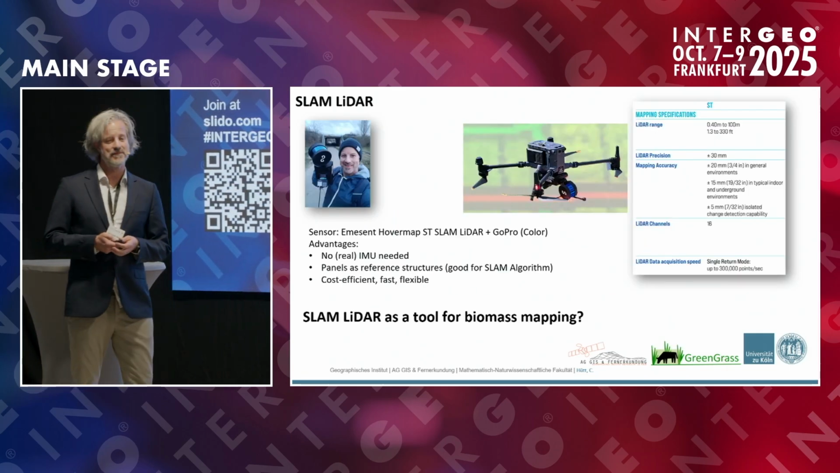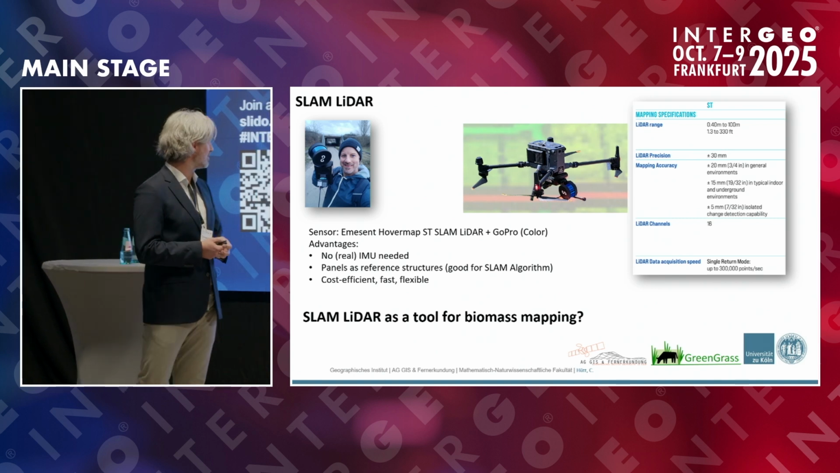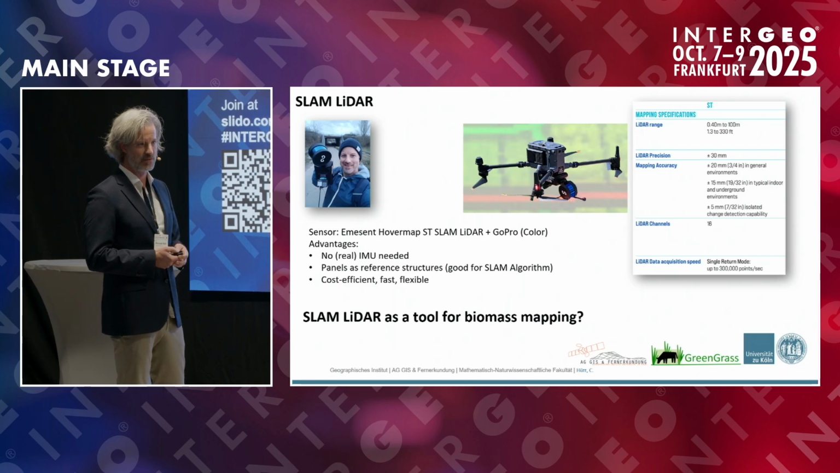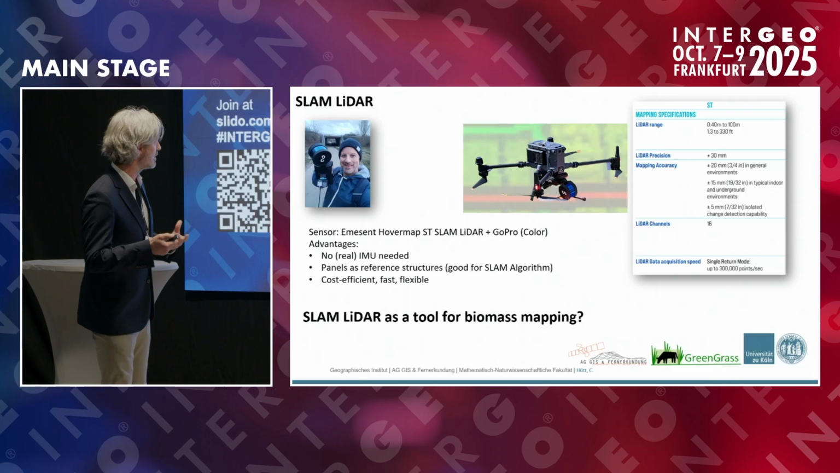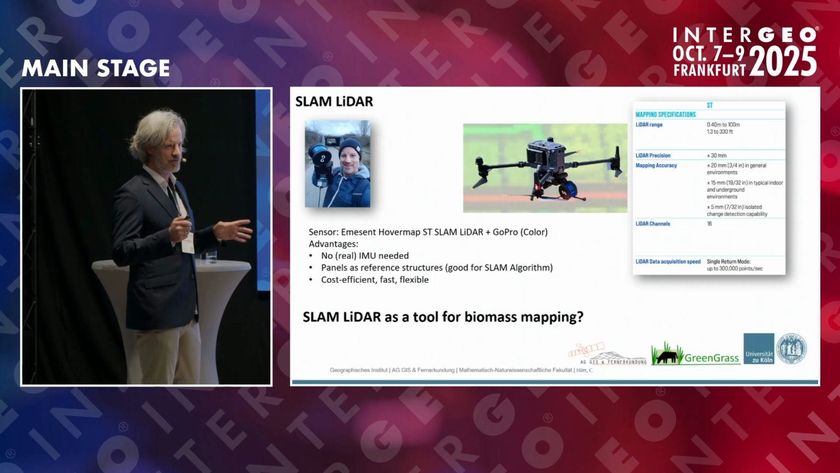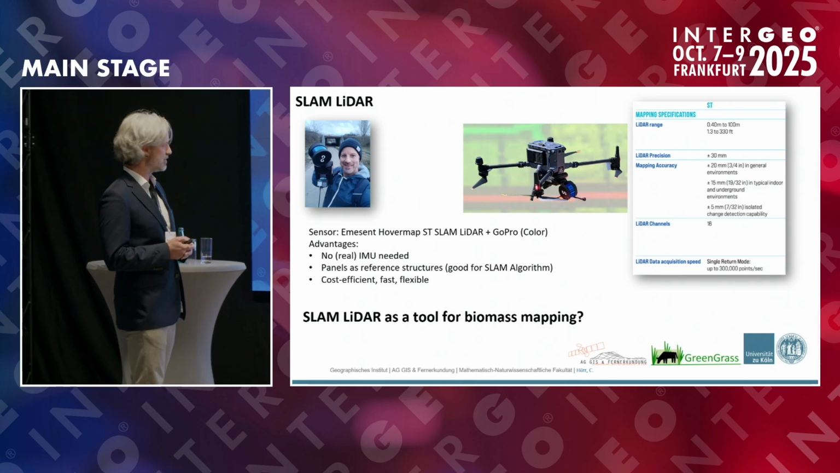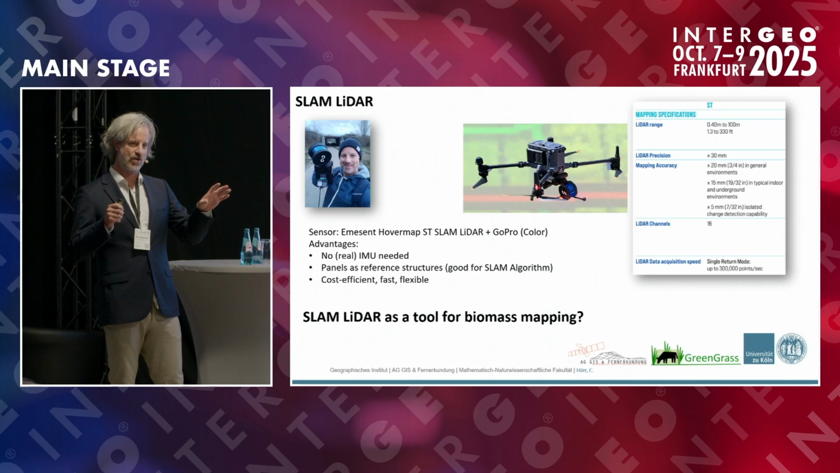So here we came with the idea to use SLAM LiDAR. And SLAM LiDAR is theoretically a good tool to do this because it's very flexible. You can use it handheld, you can use it on a drone, backpack mounted. And here we used the HoverMap ST SLAM LiDAR. And yeah, some advantages: you don't need a real IMU, so it's cheaper compared to a RIEGL system with a high-grade IMU. And the panels here serve as a kind of reference structure.